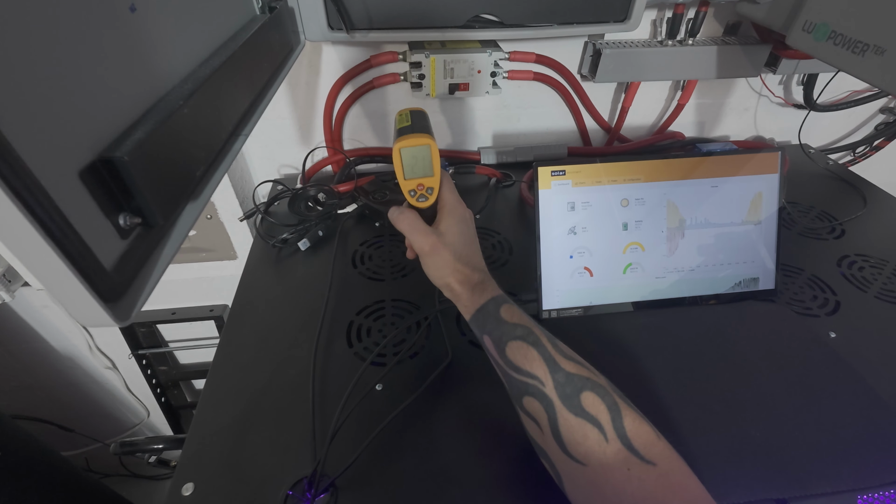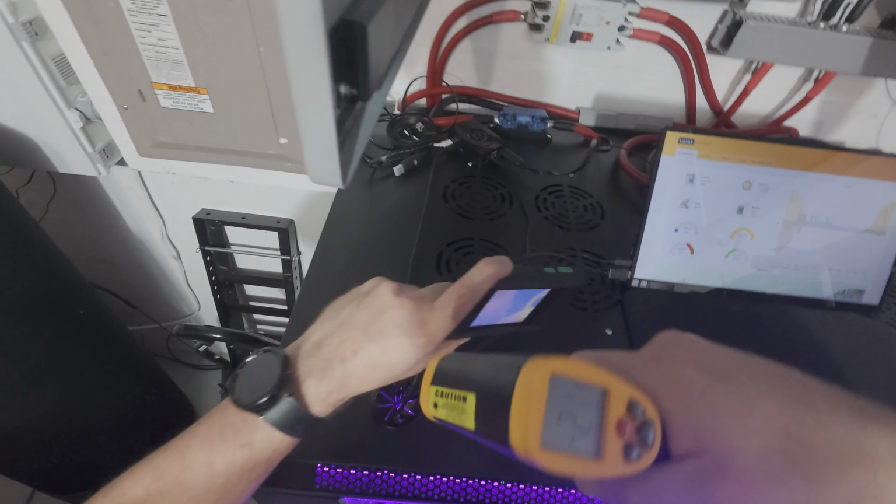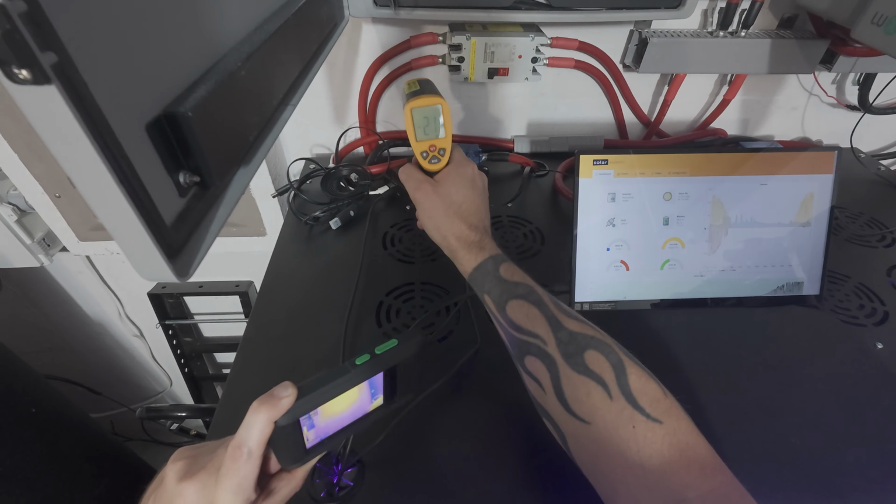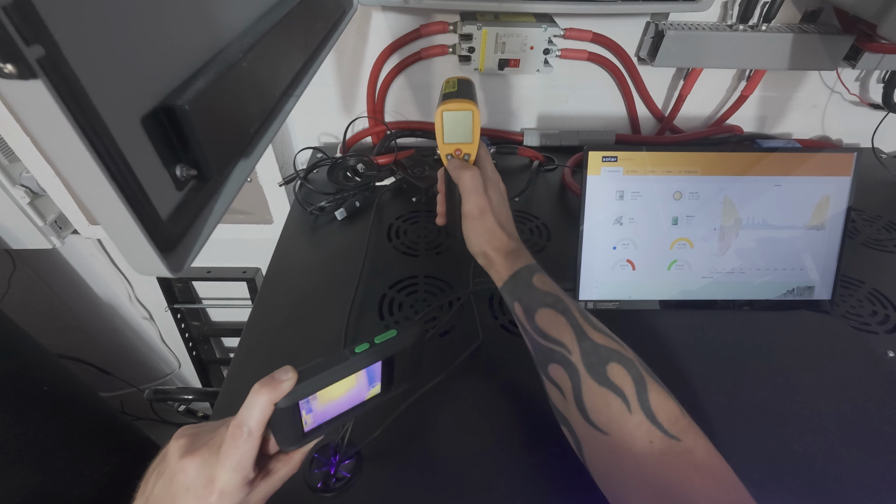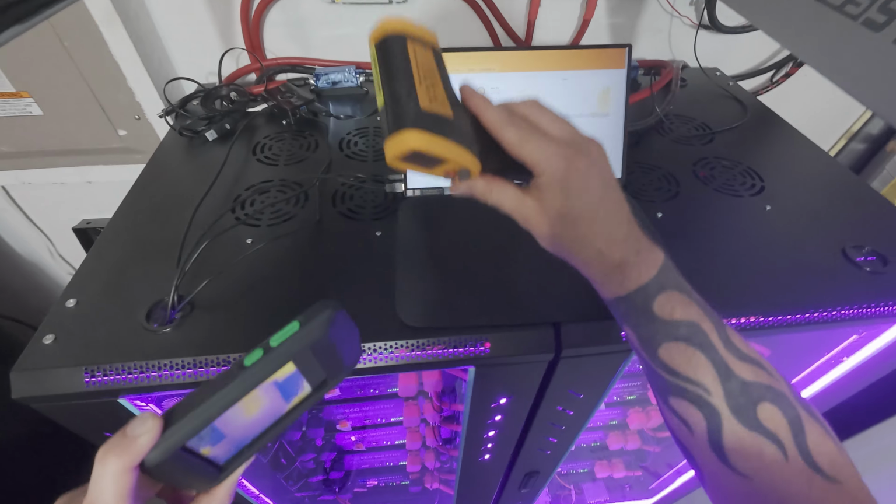I don't see my laser. Where's my laser? That's weird. You really need that laser pointer. I don't know why that one's... Maybe this broke. But regardless, one of these will work in a pinch.